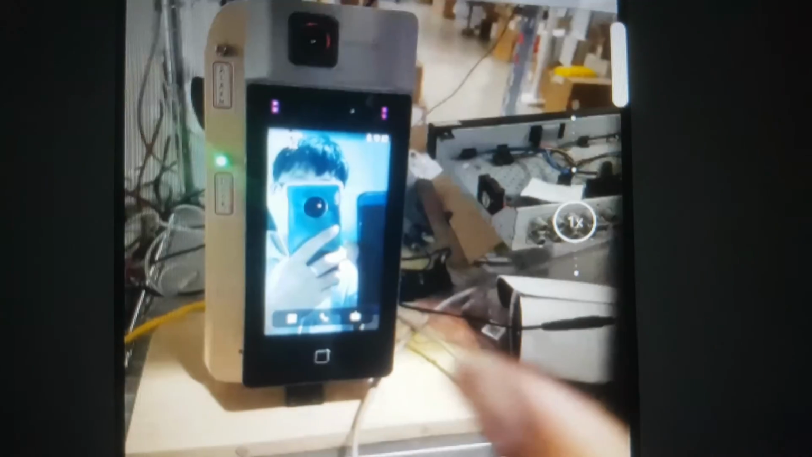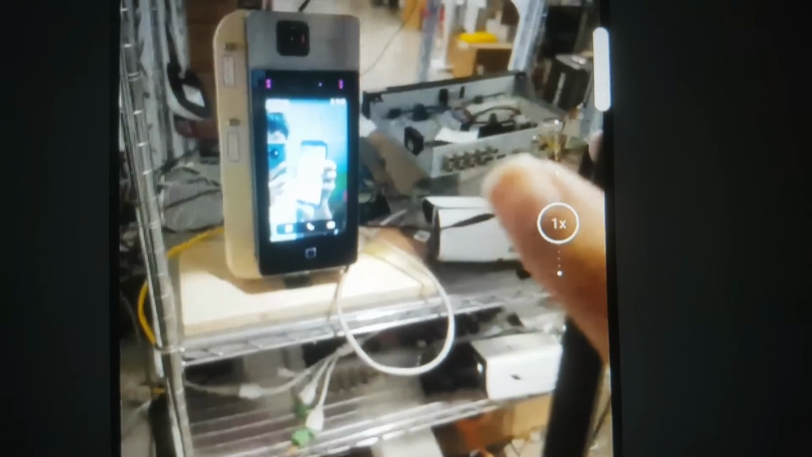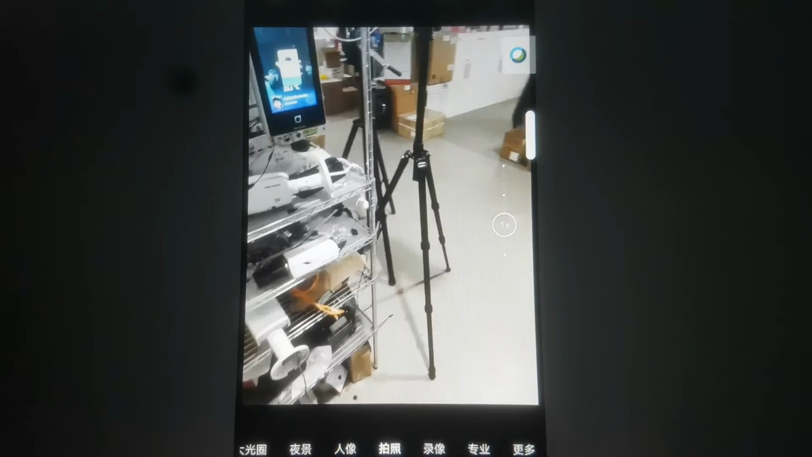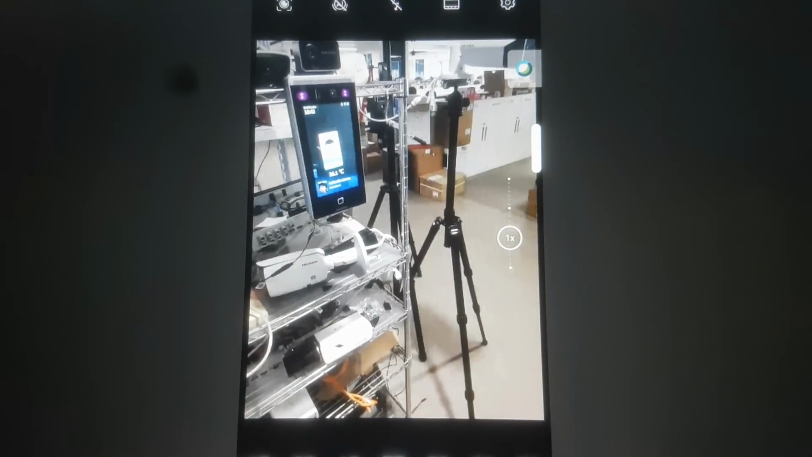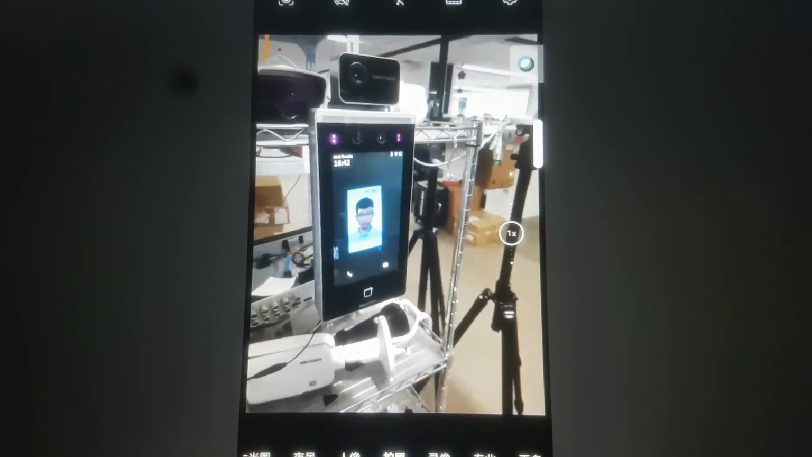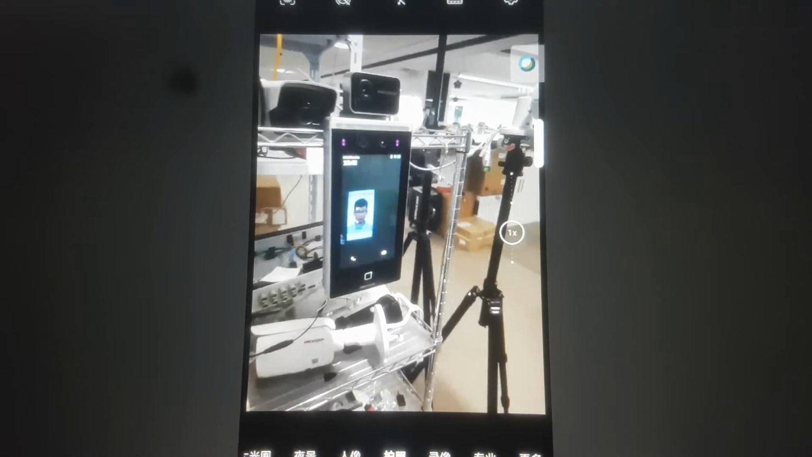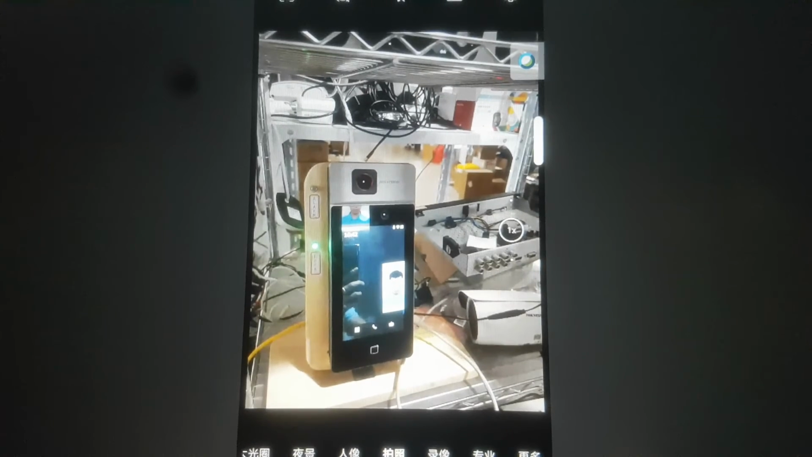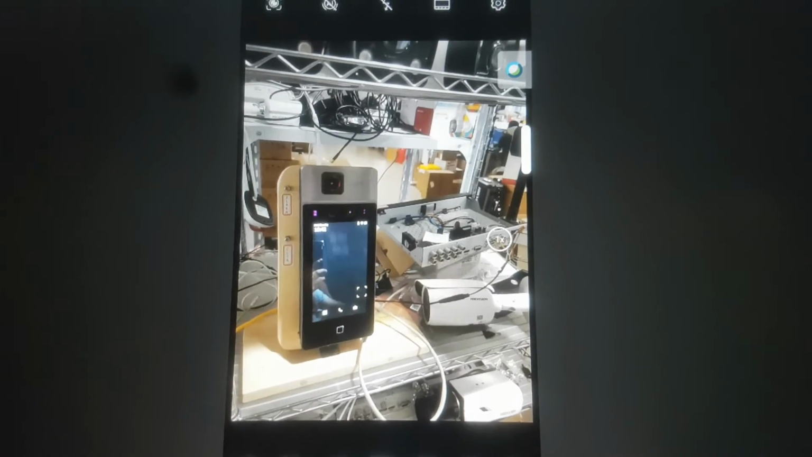And also this is another device. You can see here. Sorry, this is mine. And see here, first is me, just as an example.